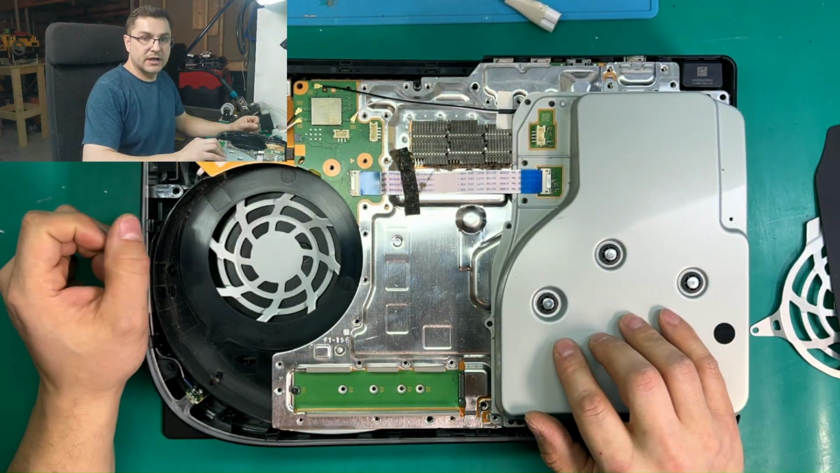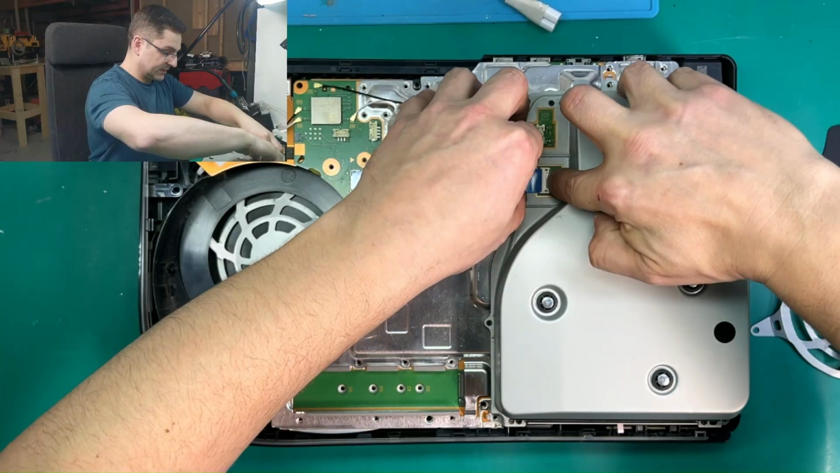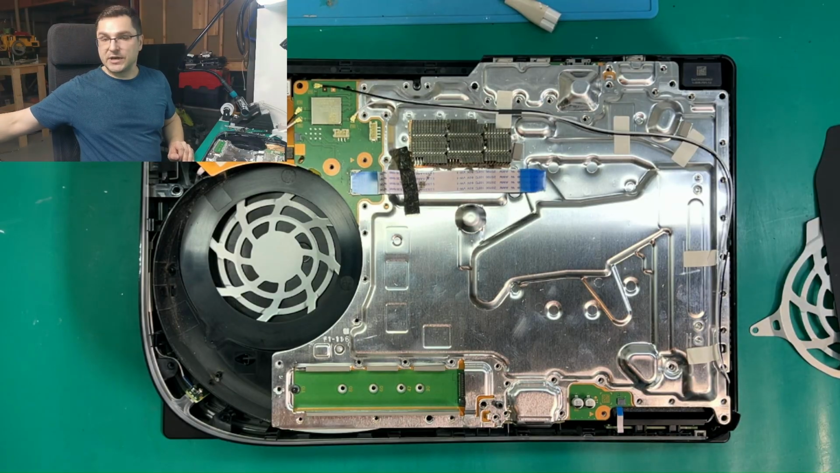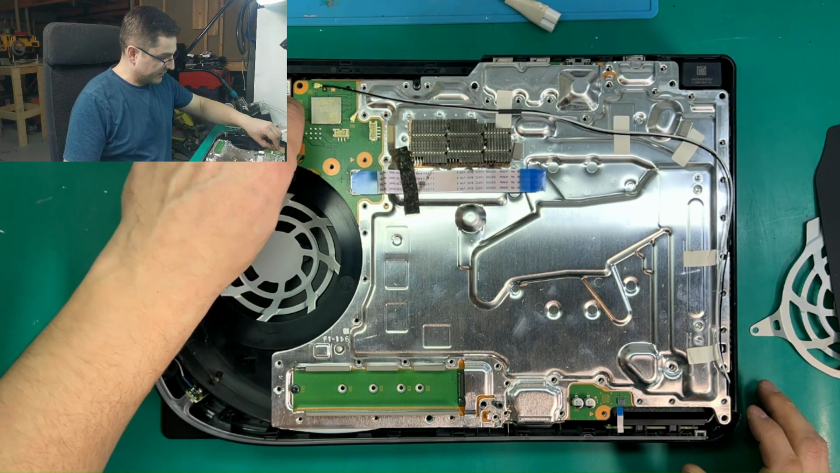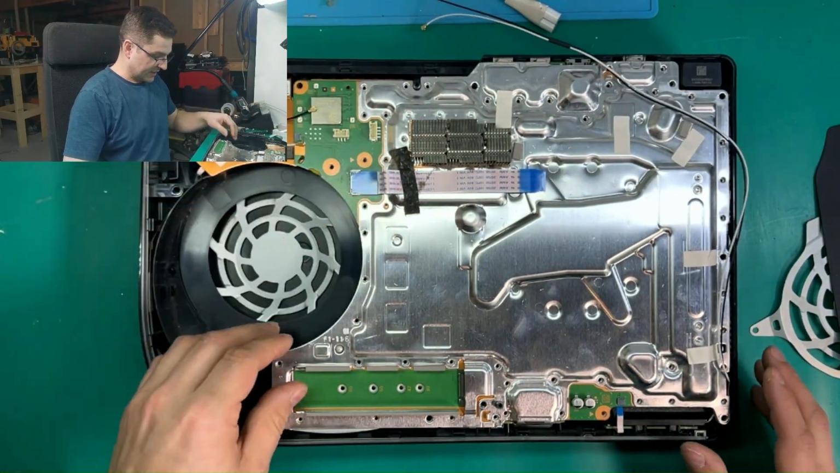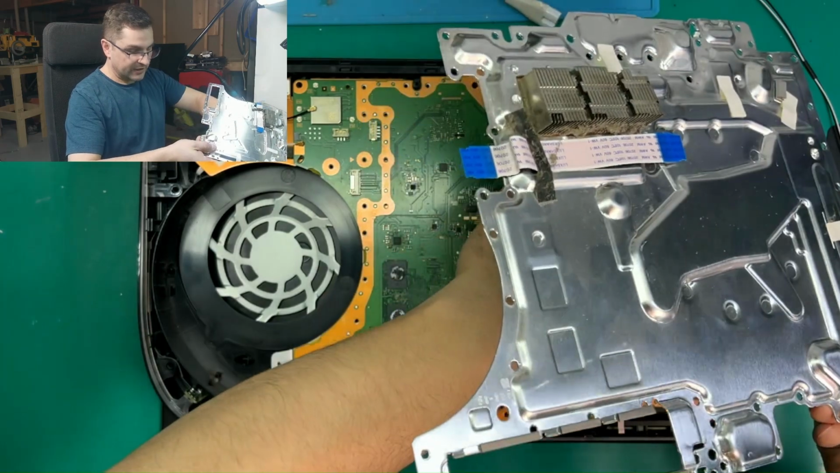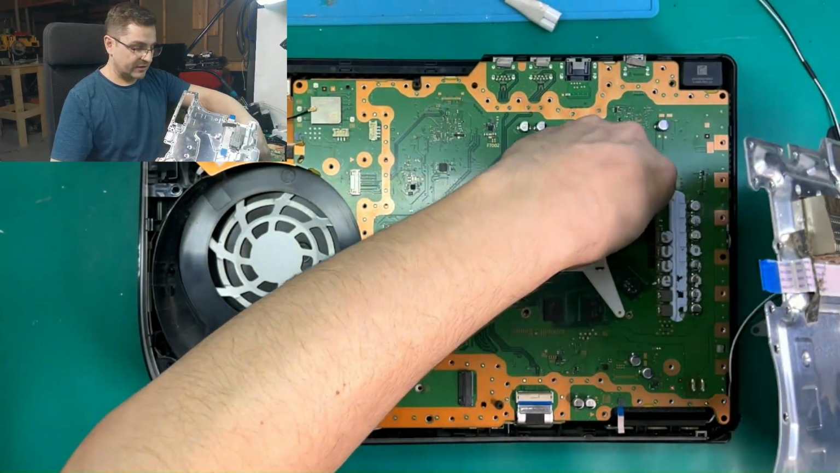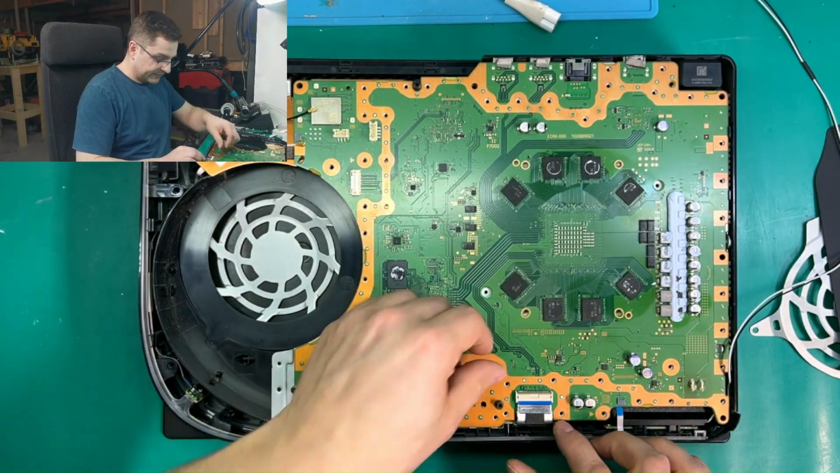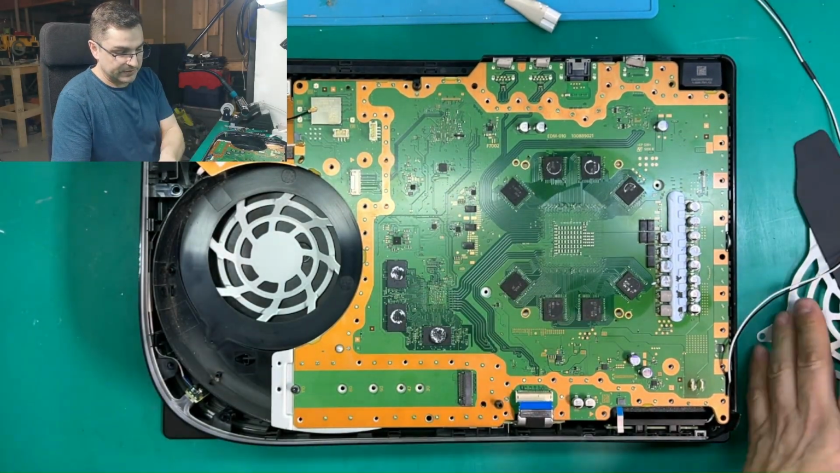Of course, we have these plugs, so just press at the back and you can pull out the ribbon cable. Same thing here, and our Blu-ray drive is easy to take out. Same thing with antennas. Be careful not to break them. And let's take this metal bracket out. As I mentioned, I took it apart already, and I briefly have done some measurements. But let me go over the whole process with you.